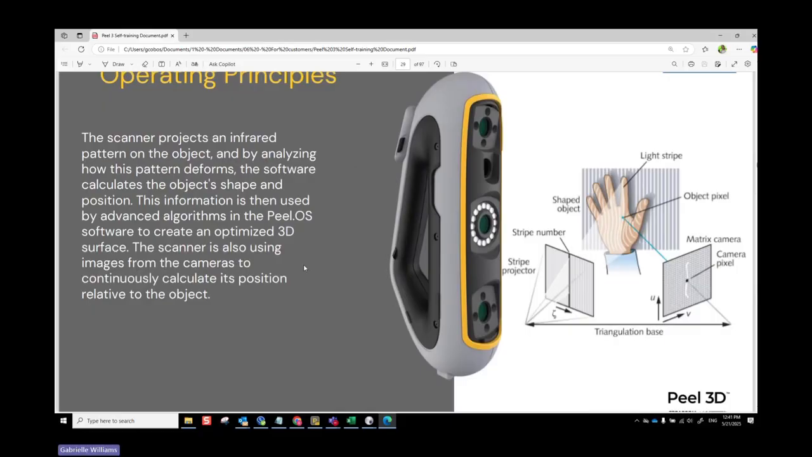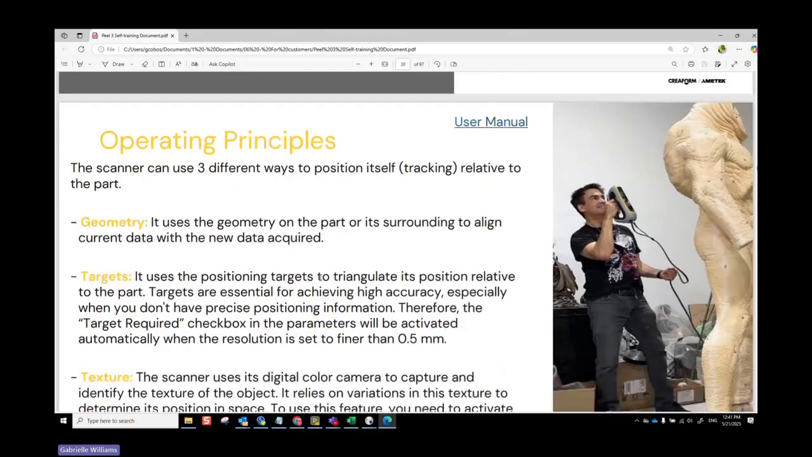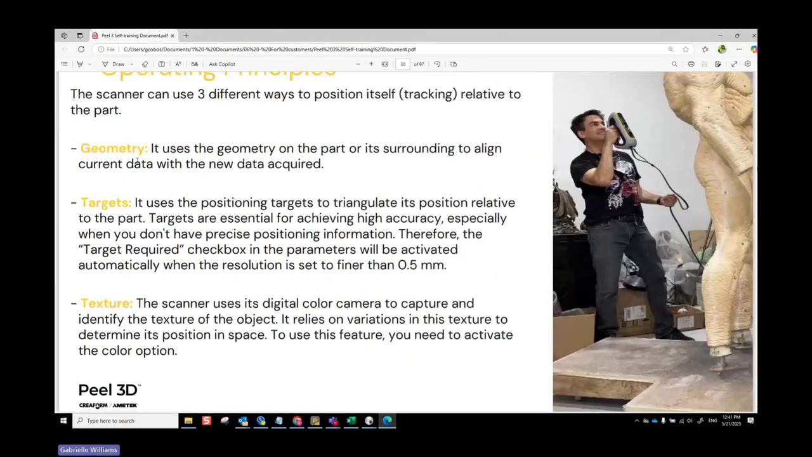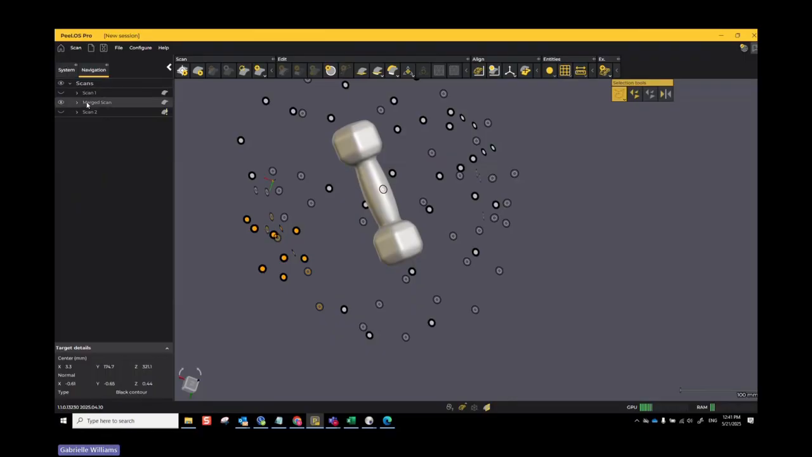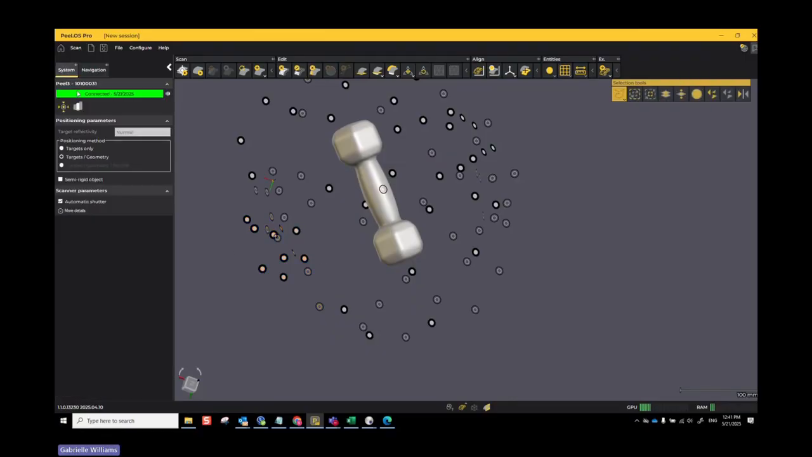Okay, so these are the operating principles, kind of covered that a little bit, but because of time, I'm going to just skip ahead. Note that you can scan based off of geometry, based off of targets, and based off of texture, or remember, that's the word for color. So if you do need to scan something, if you go over to system, notice you have the ability to scan with just targets.